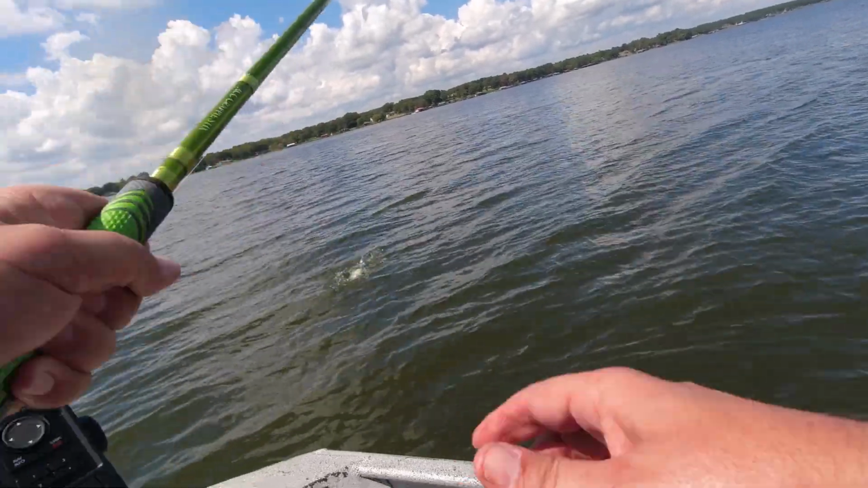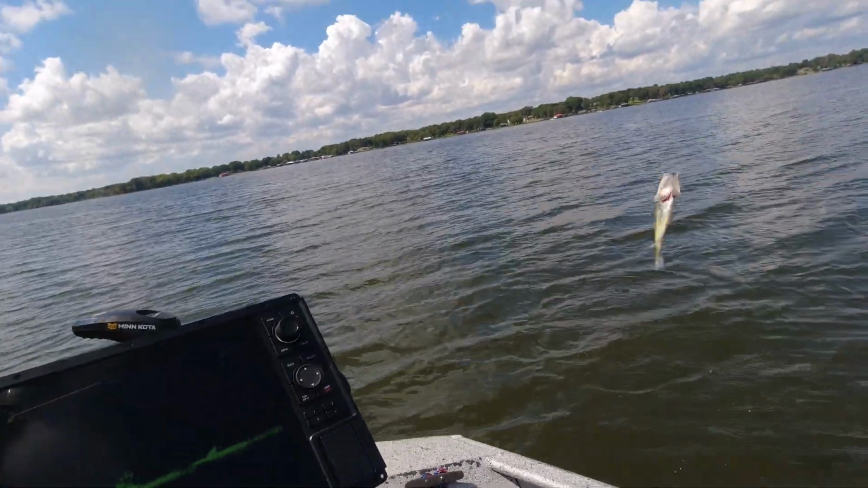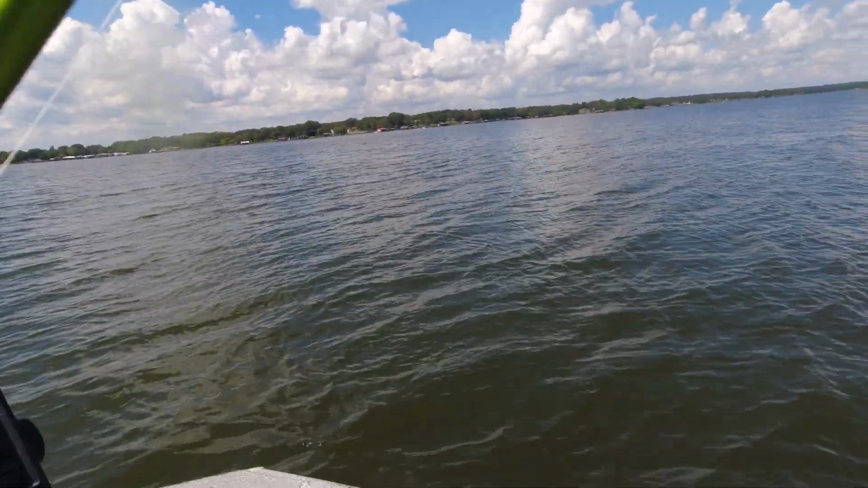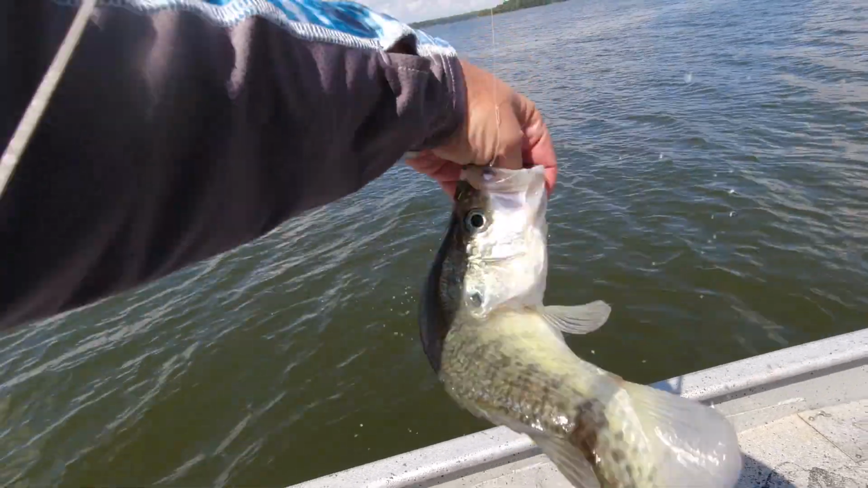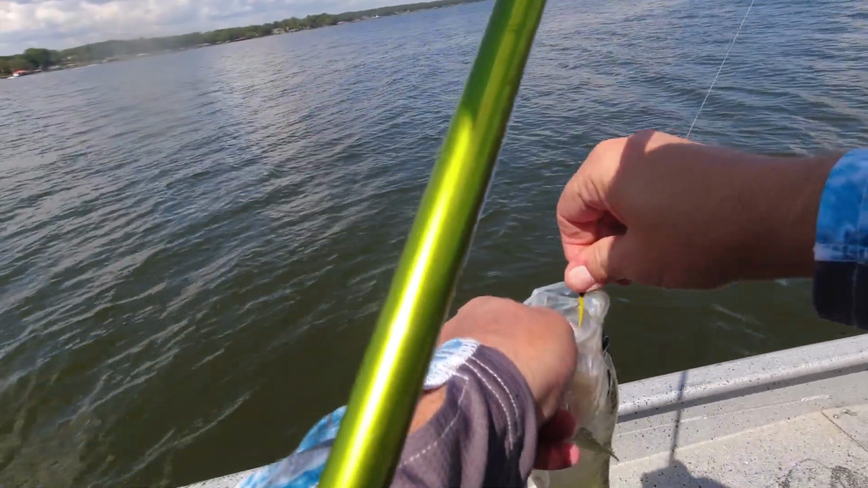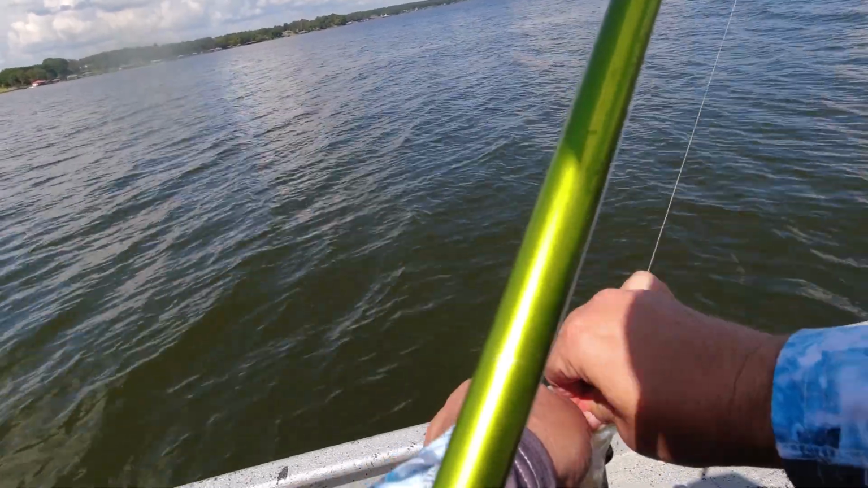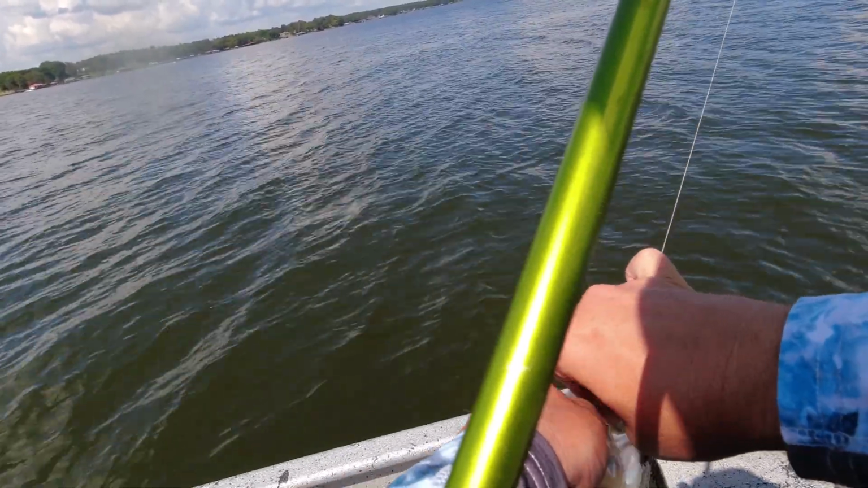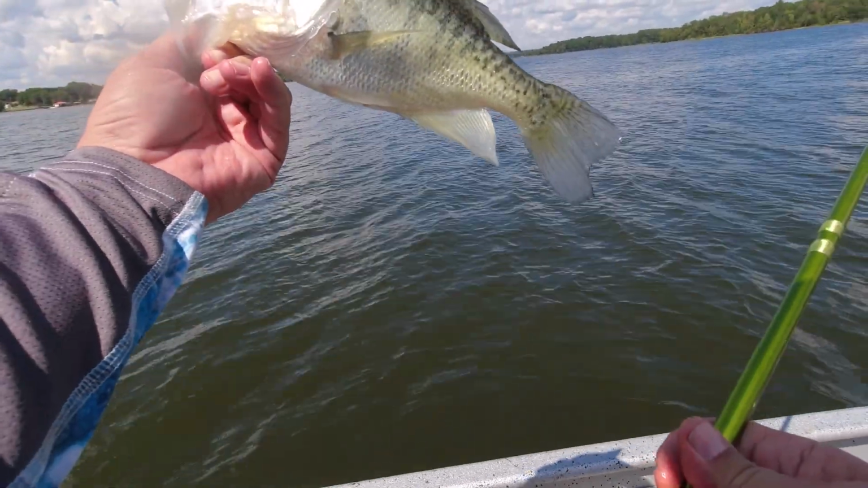That is a good crappie right there now. That's a good crappie. Yeah. Shoot, that's a big one. Biggest one of the day. Oh, that's in my thumb. Good fish right there.